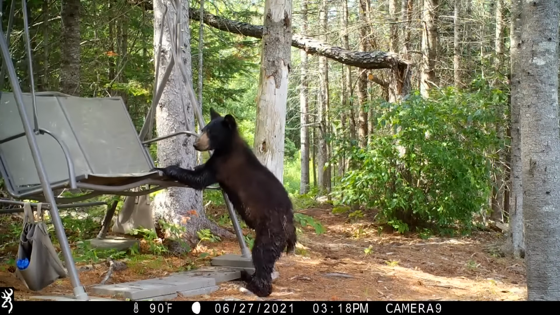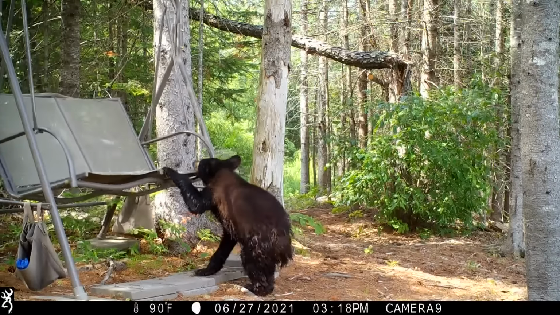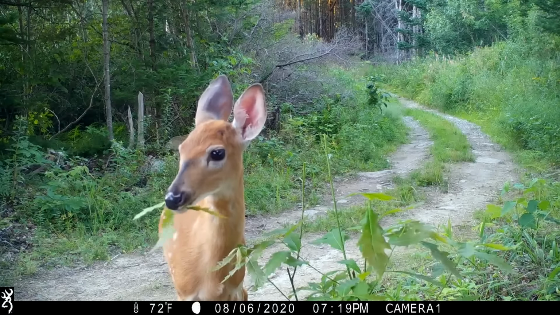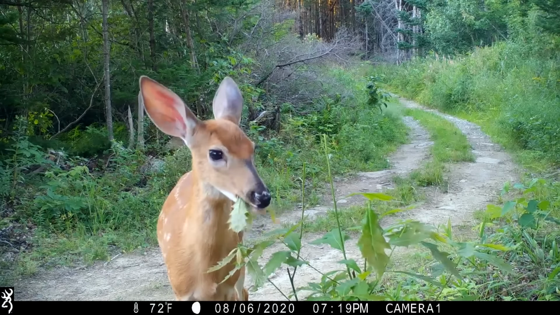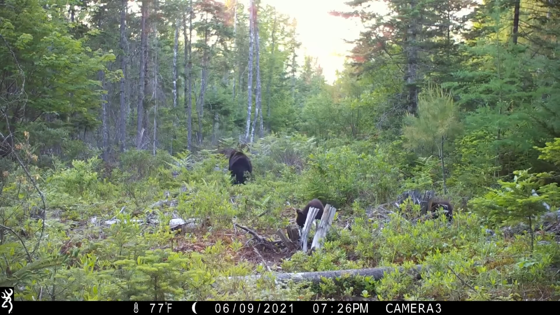Much to his delight, these 10 cameras have captured videos of all that is going on out there in Scott's little piece of the Maine woods. But these cameras, with their quiet view of the wild world stretching out behind his house, have also captured his heart. This project has become a passion.